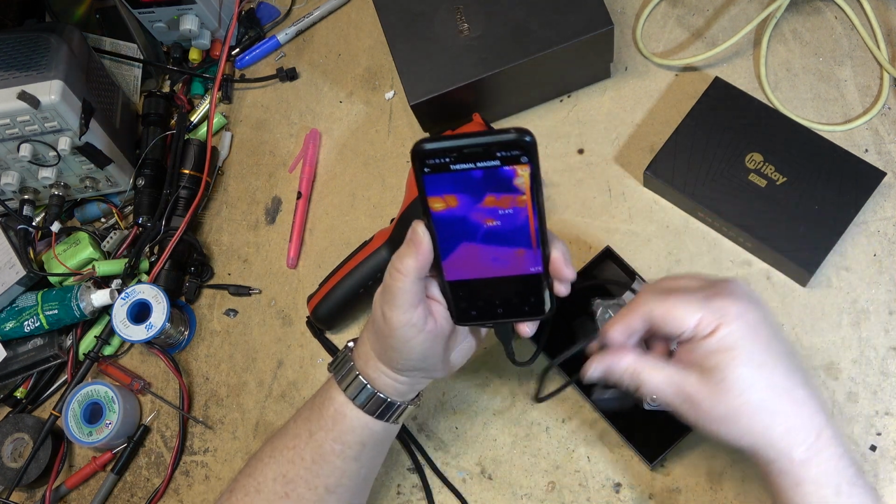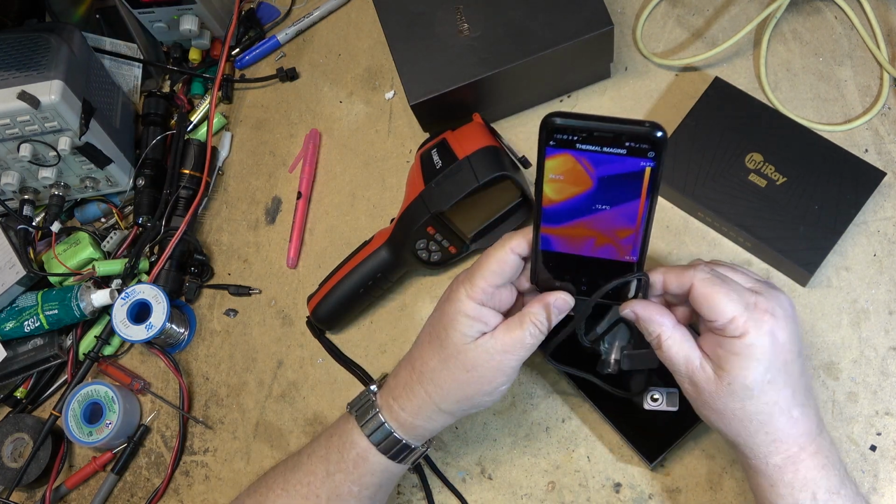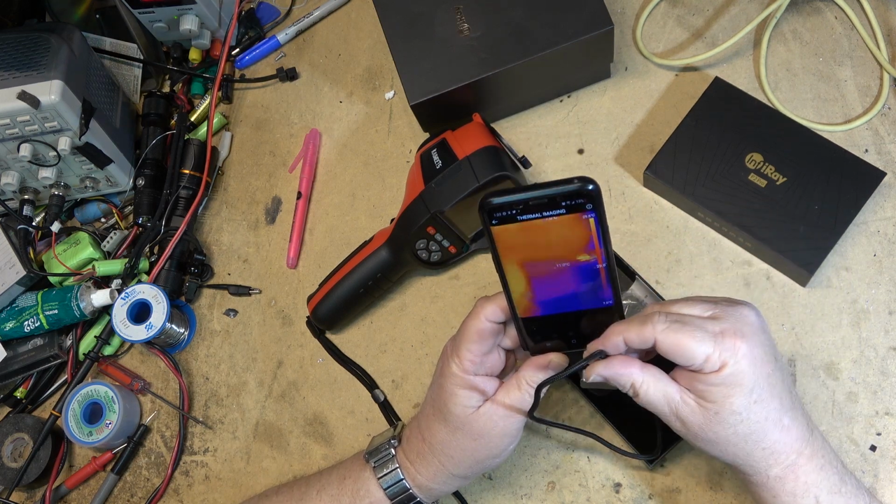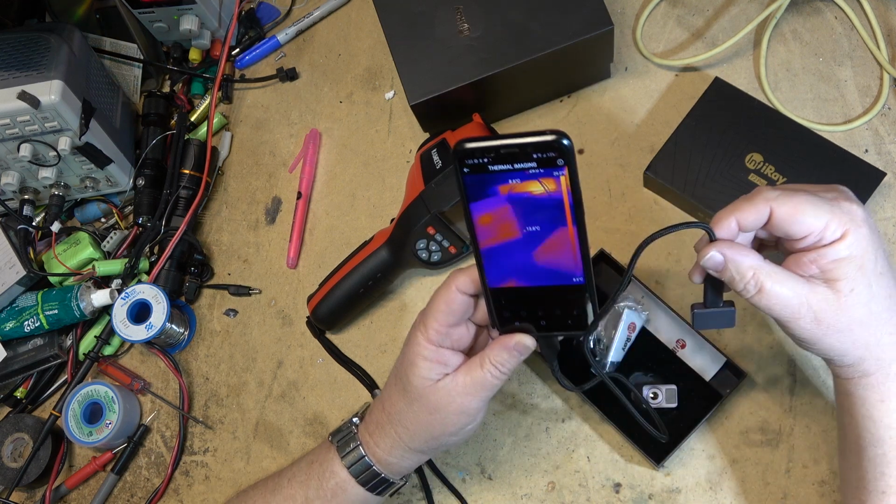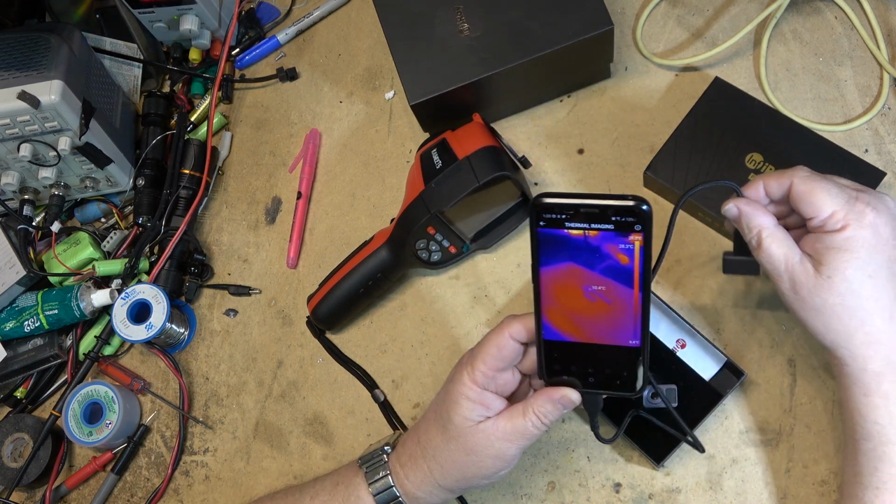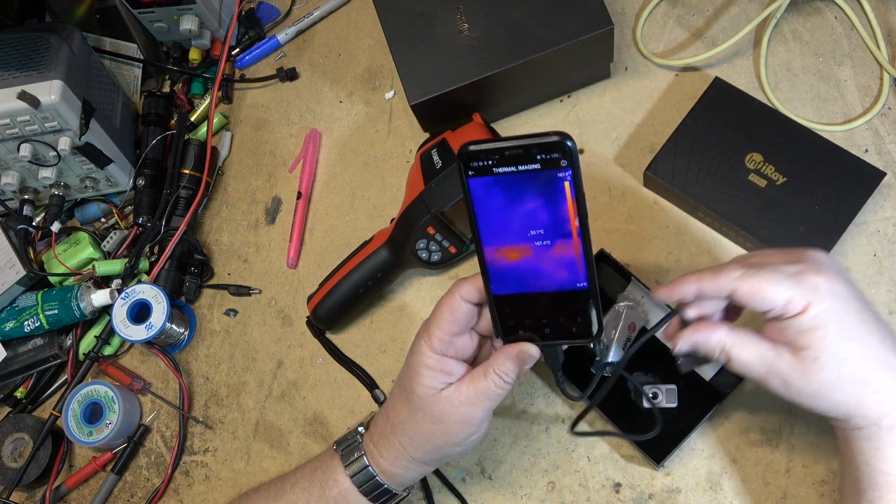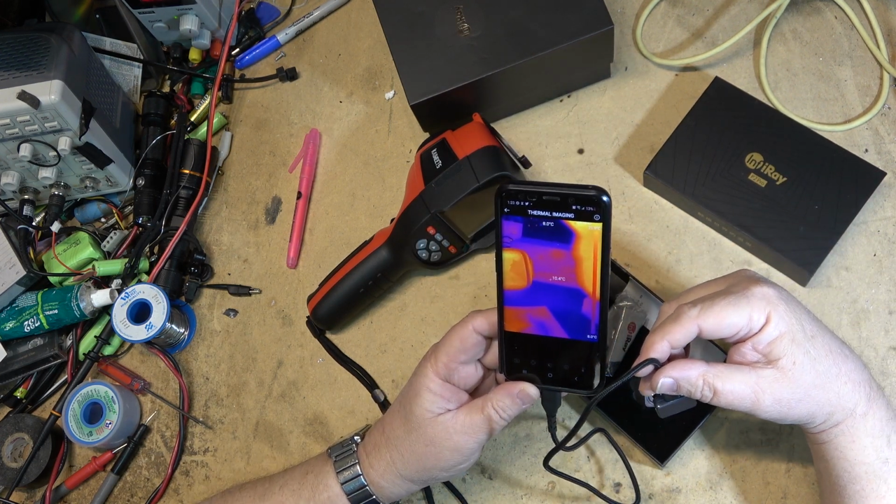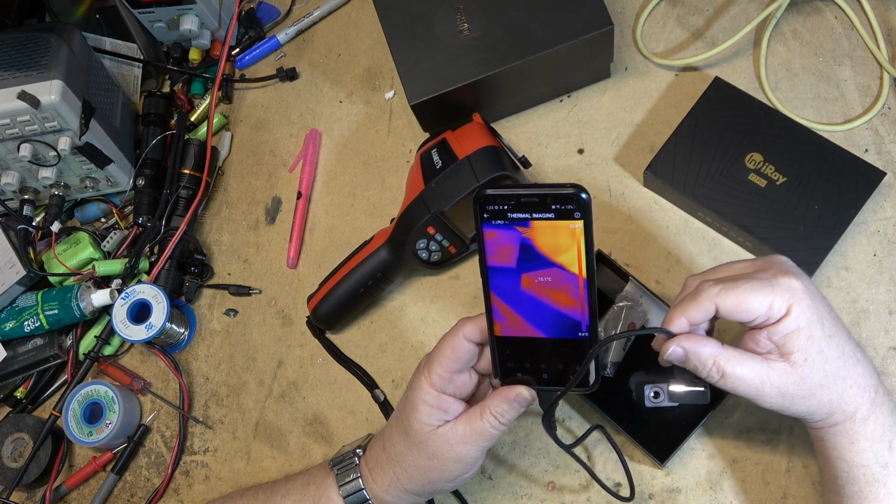So this one here is designed to plug into the bottom of your phone, but the problem is if your phone's in a case, it won't work because the USB-C connector is not long enough. So that means if I want to use this one, I either have to use this cable, which now means I'm using two hands to operate it, which is kind of a pain in the butt, or I have to take my phone out of the case, which is not going to happen because all it takes is one drop and the phone's going to shatter.